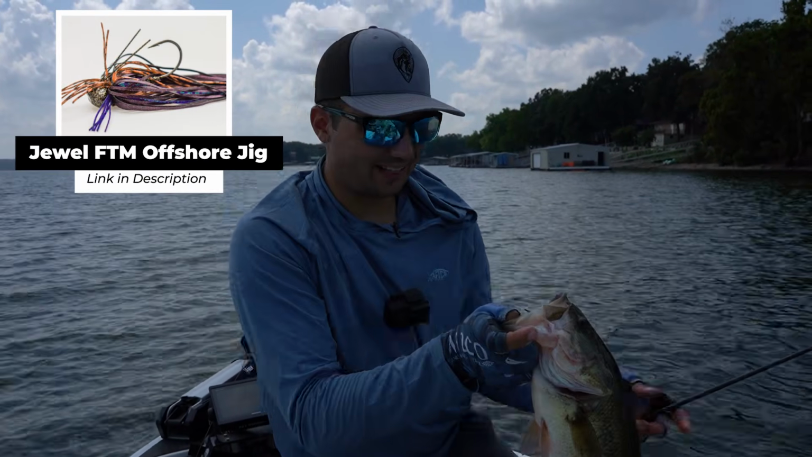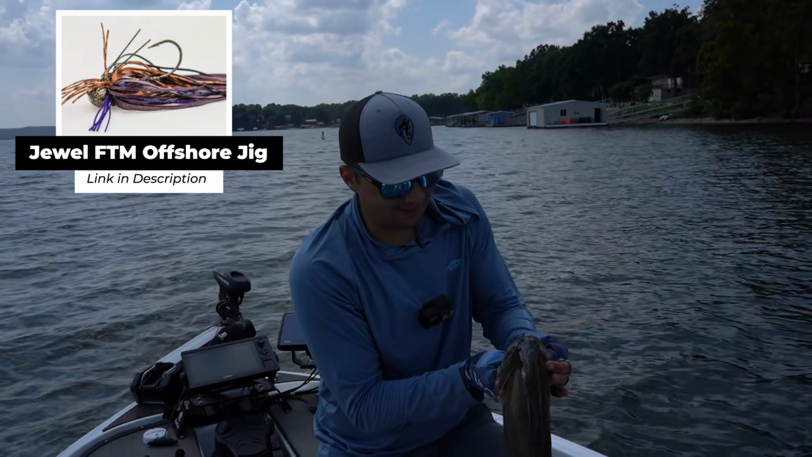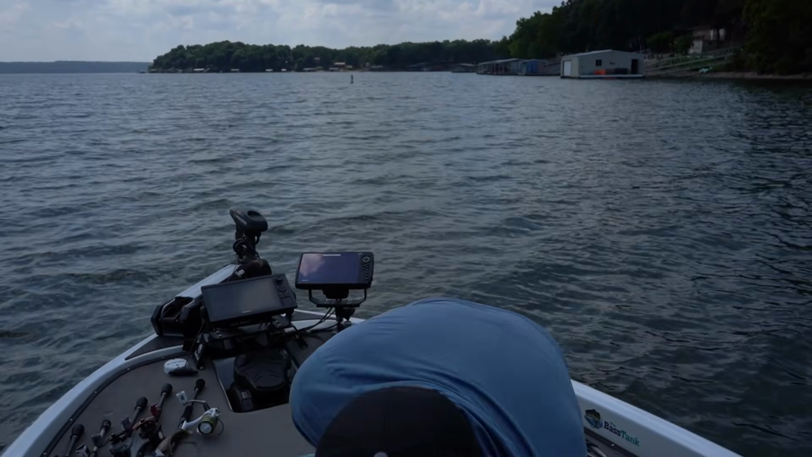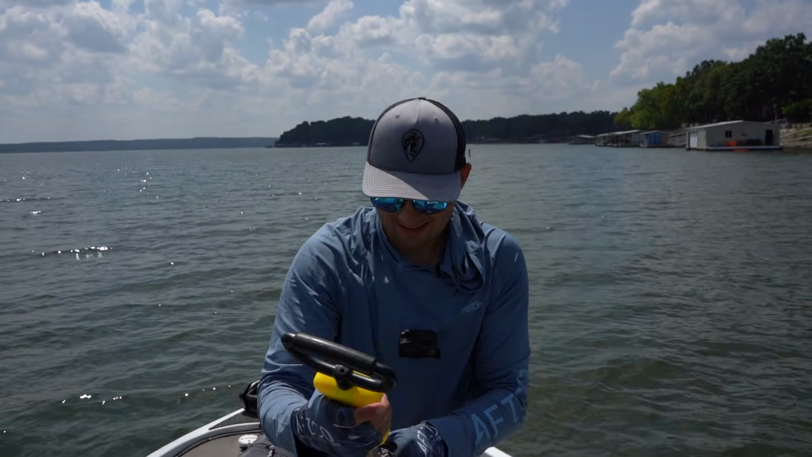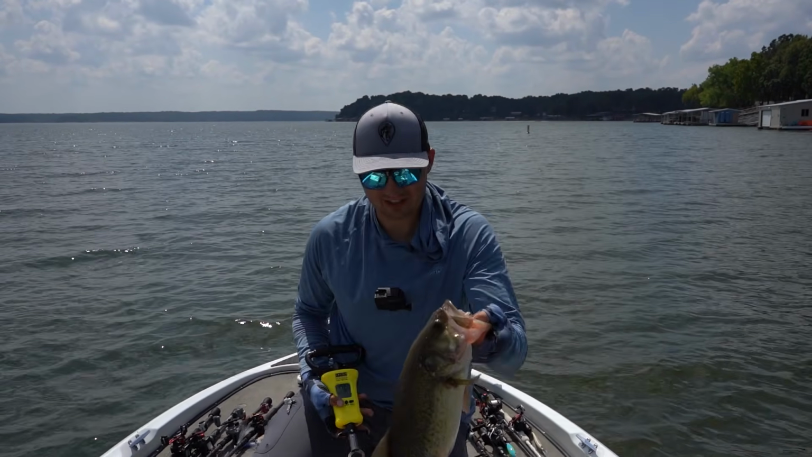Whenever they're in brush piles, guys, that Fish at the Moment offshore jig, that football jig, is the number 1 bait to catch him. And oh man, he's pegged in there. I need the pliers. Oh man, that is so awesome. There we go, first fish of the day, 3 pounds, 4 ounces. 3 1/4 pounder. We just need 4 more of these and we have finished the challenge.